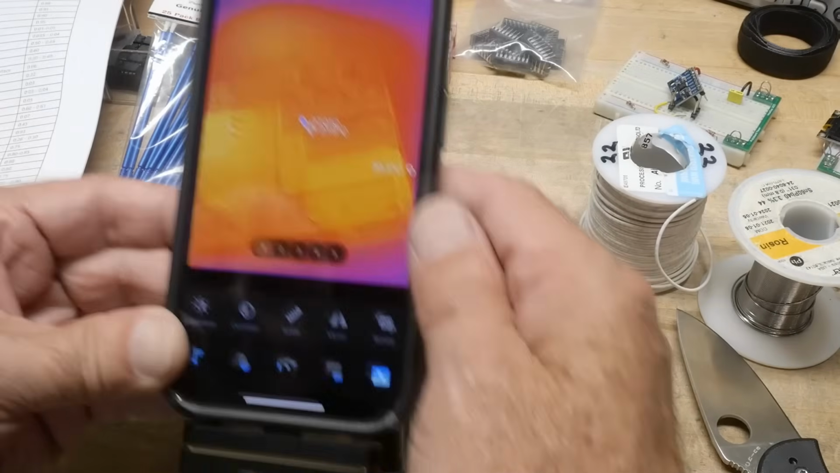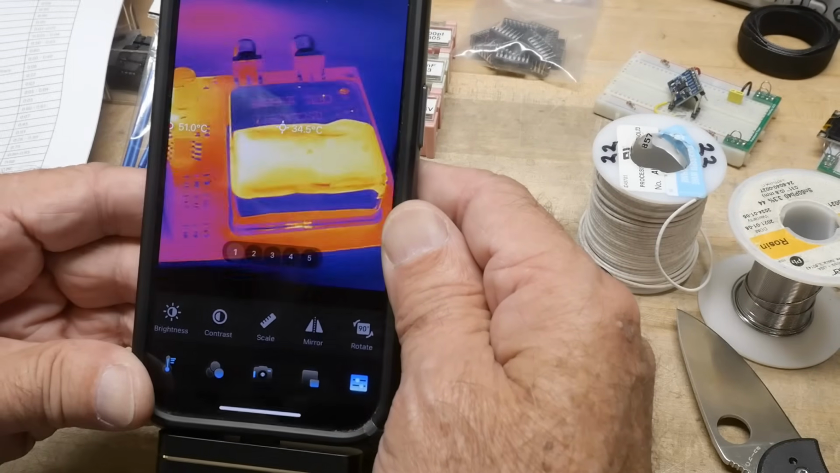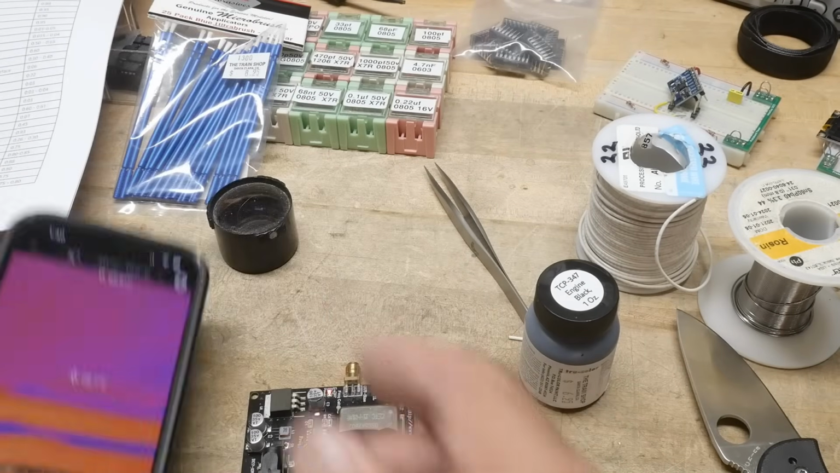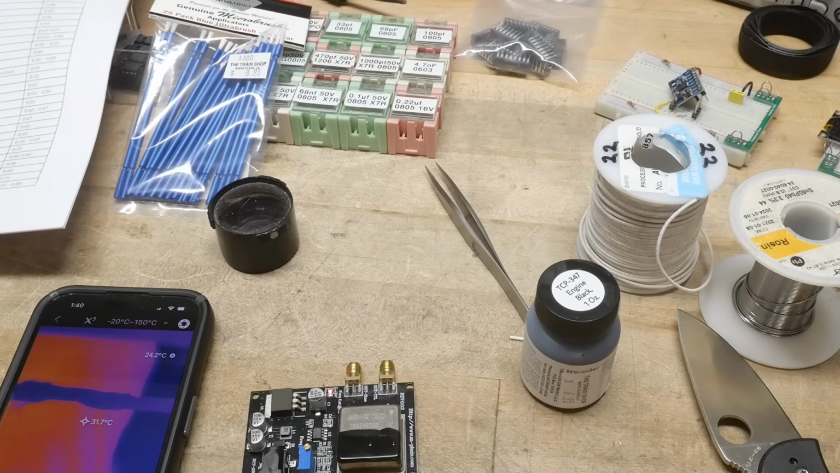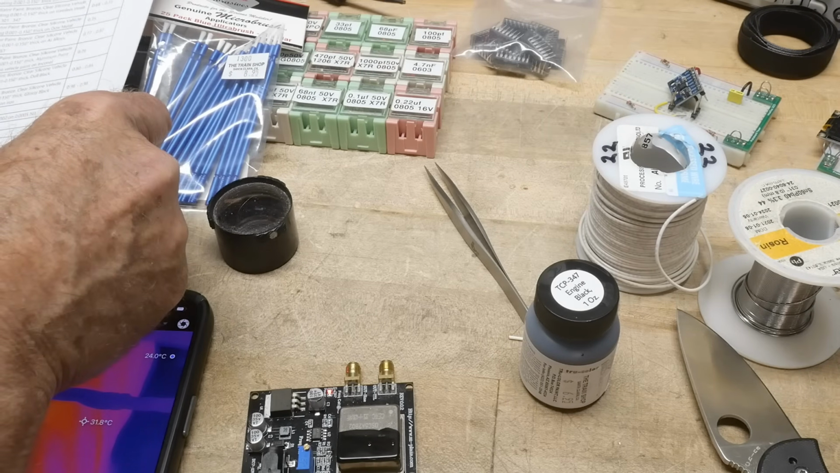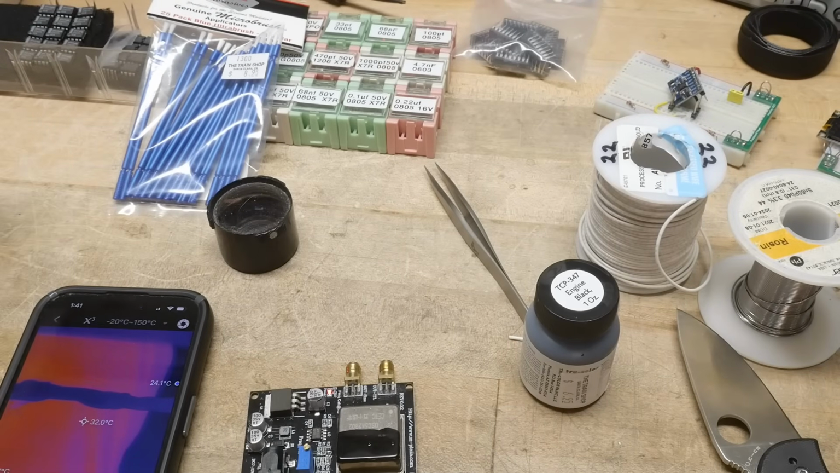So the emissivity of black paint should be between 90 and 100%, and the emissivity of the shiny metal, we can look that up. I think it's going to be around 20 to 50%. I have a big list of emissivities. You can go online and get stuff here. Anything that's just called metal?